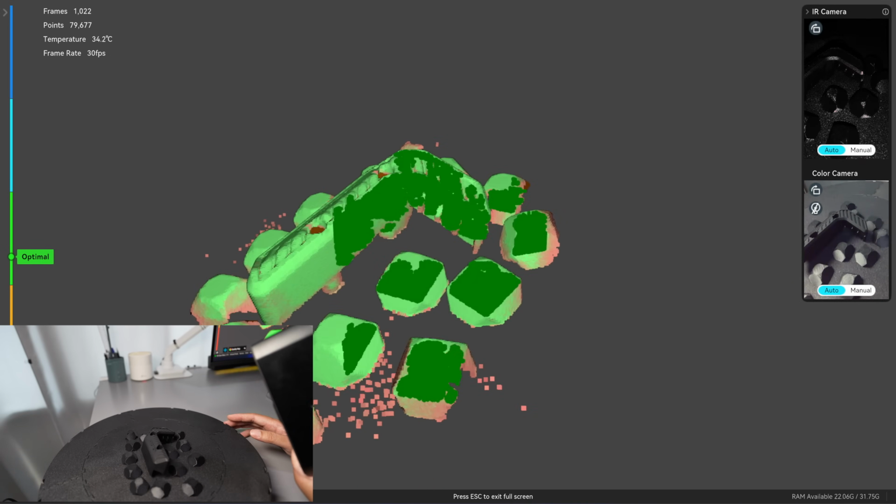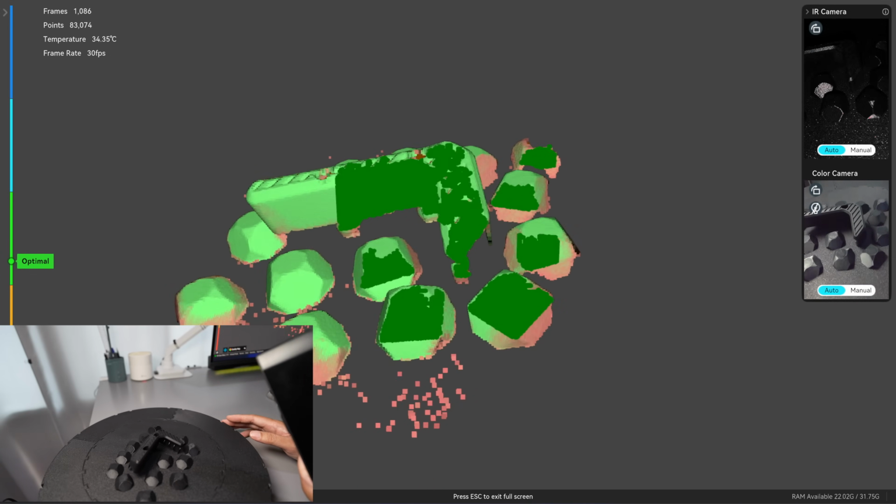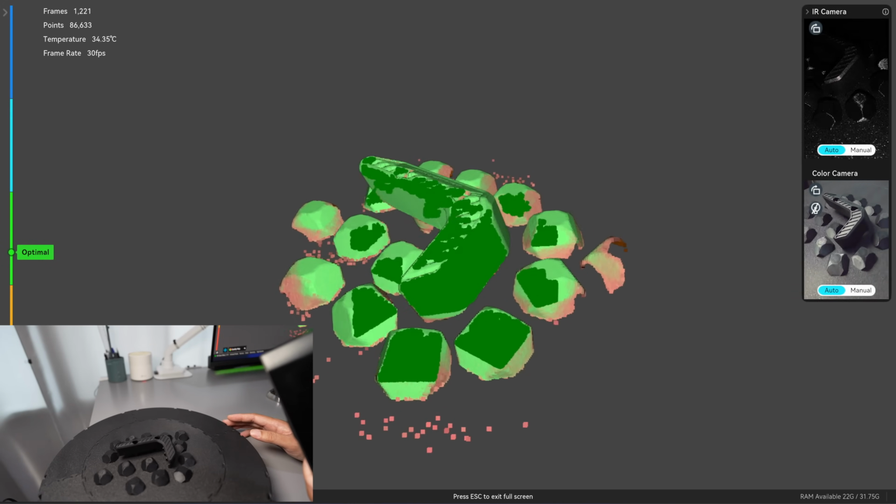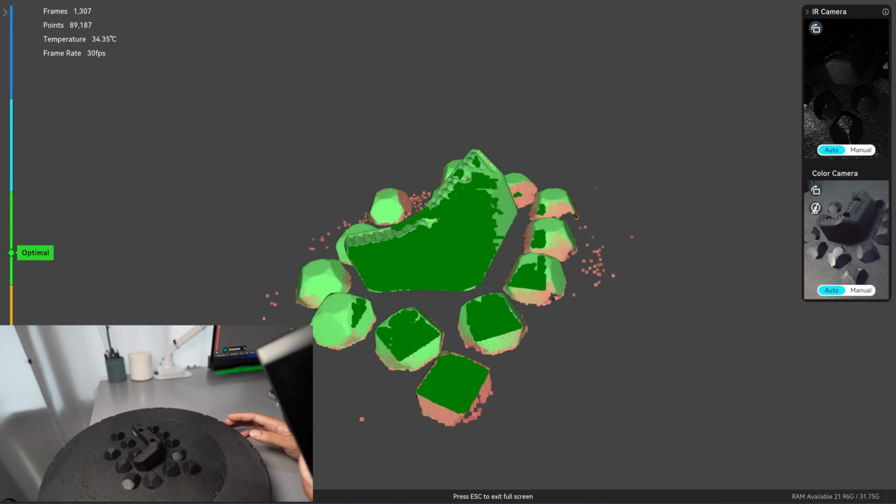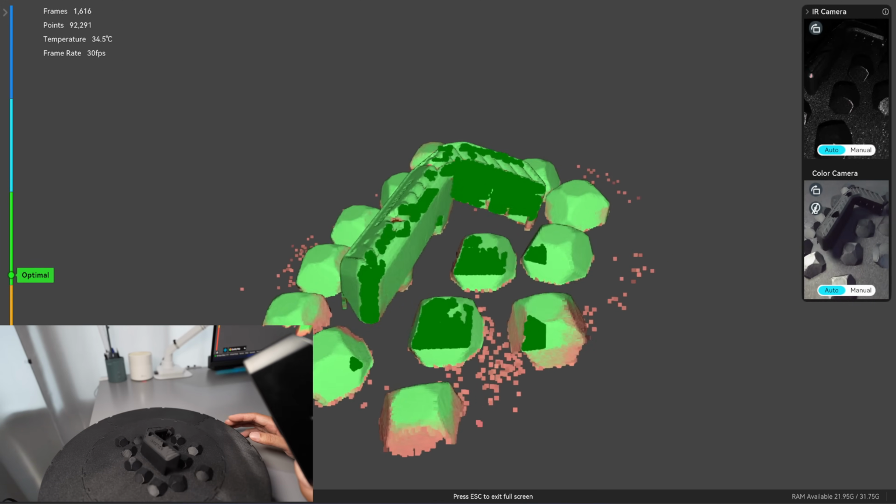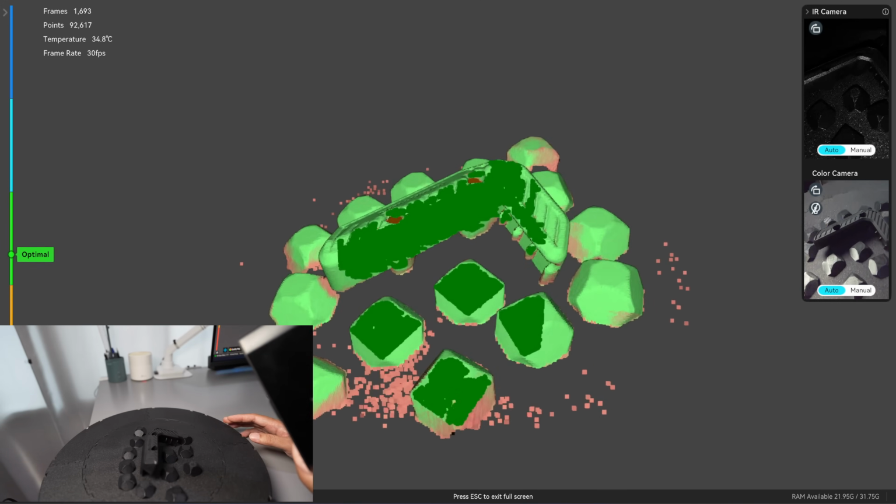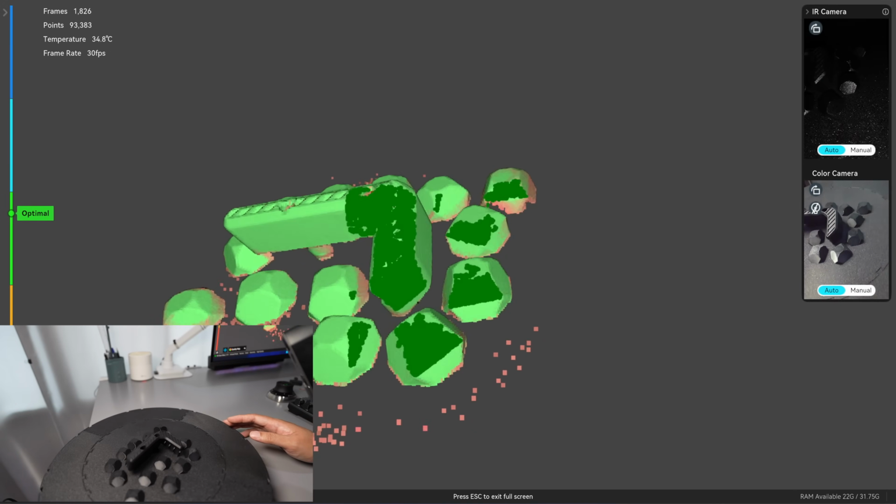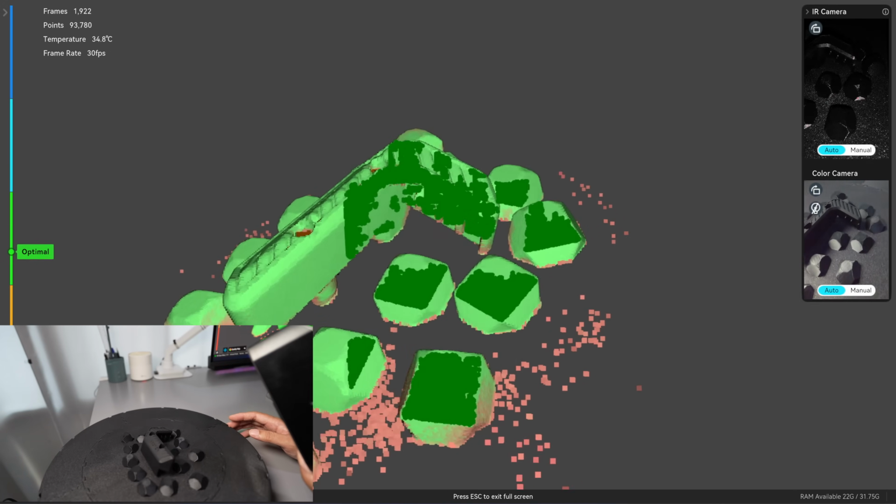And you can notice the speed. The speed in geometry tracking is faster than marker tracking. I have 30 FPS versus 20. It tracks better than the marker for the black object. But if this object is white, you won't see any difference between marker mode and geometry mode.